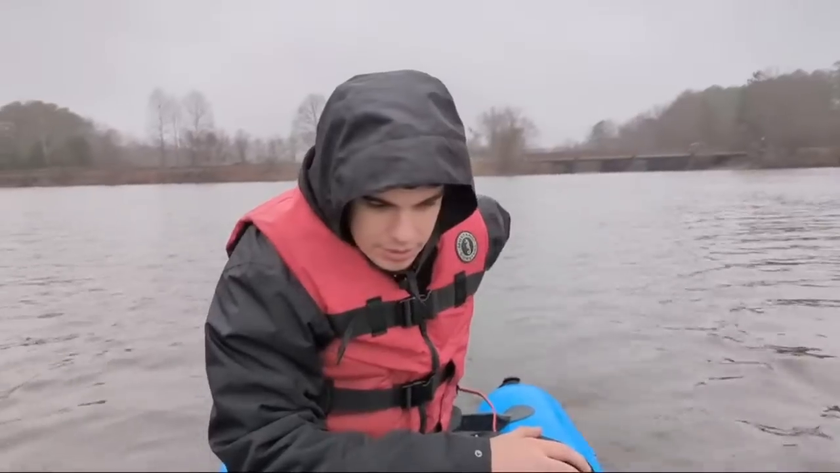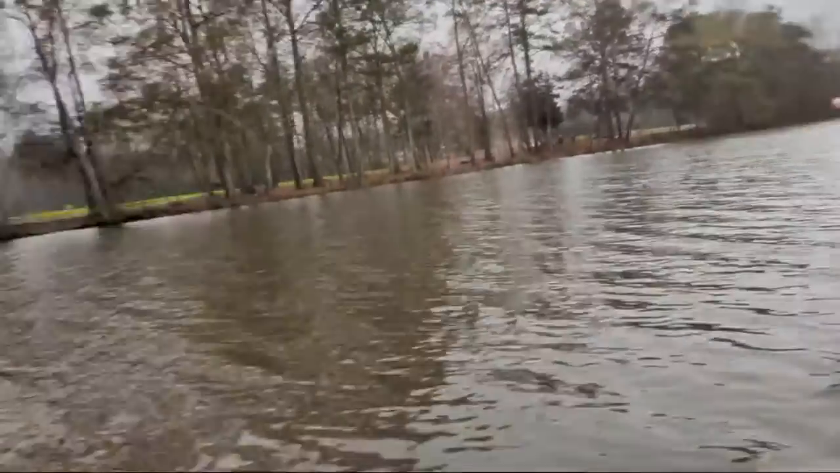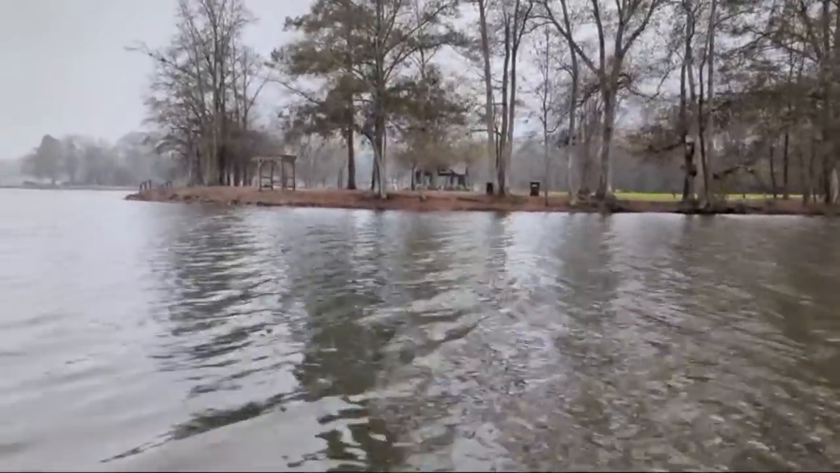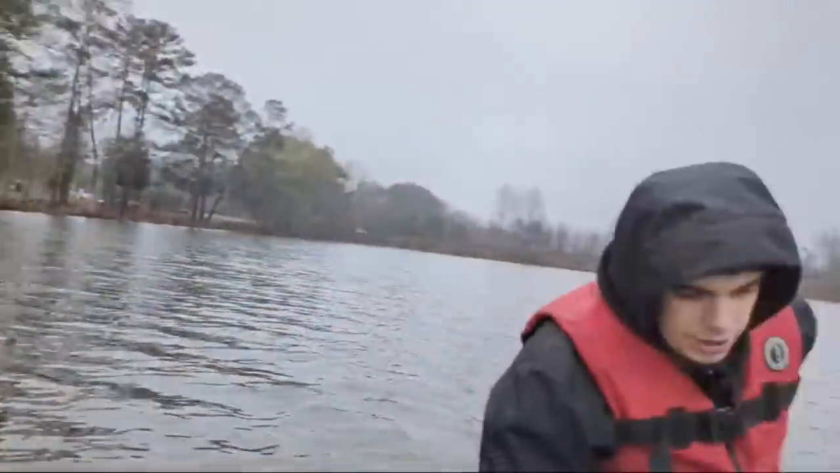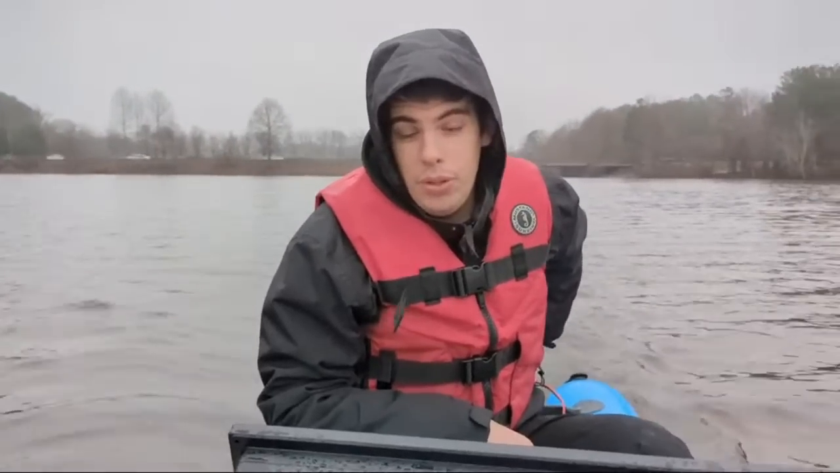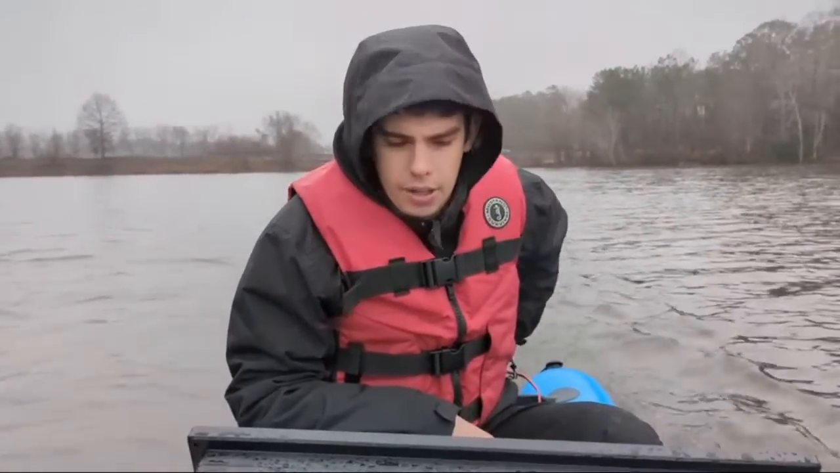So, not really seeing too much right here. I don't know if you can pan over there, but there's like a little park and like a viewing area, and they have a walkway over there. There's also a boat ramp, and it's publicly accessible, so could potentially someone have driven a car over there. We will not know until we check, so we gotta head over there now.